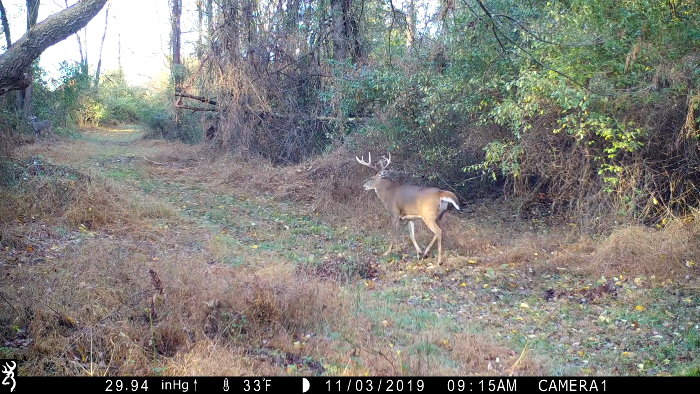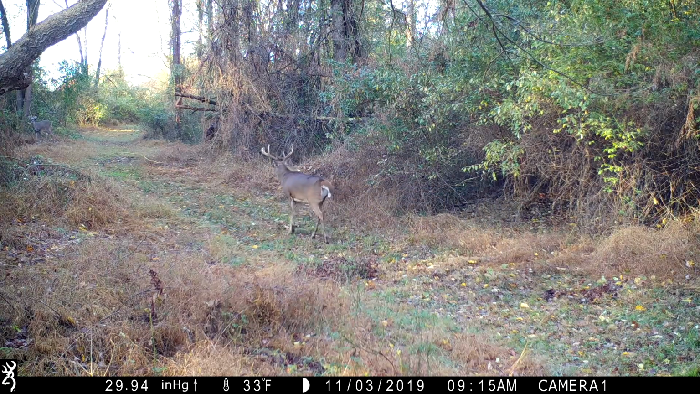It makes it hard now for me to pick what stand I'm going to go to, because I know I got two really good spots. Obviously, based on the wind and stuff like that, that'll really decide where I'm going to sit.